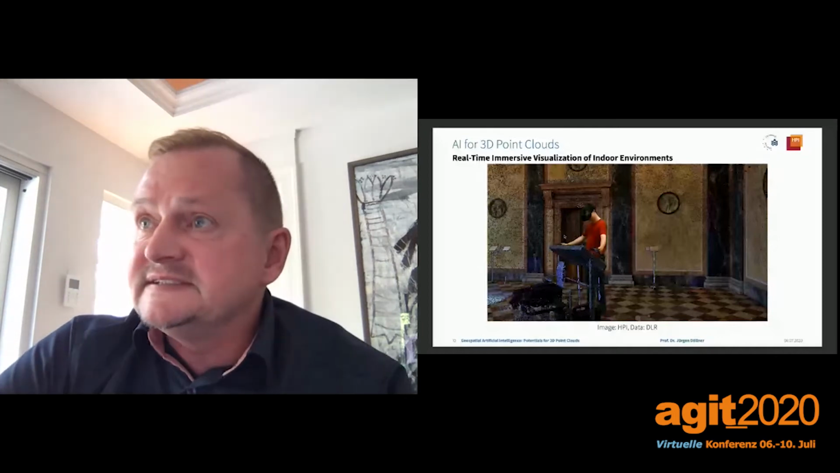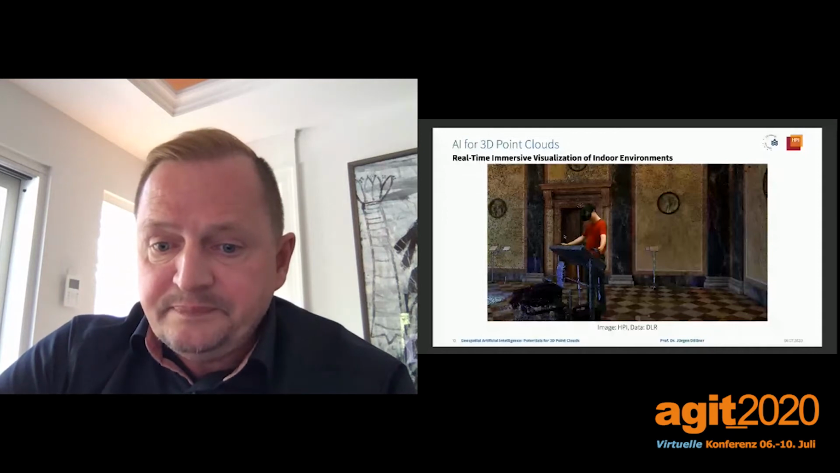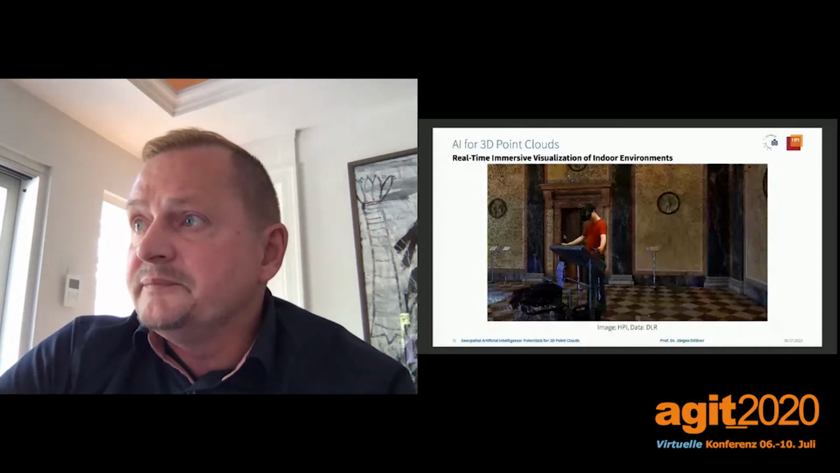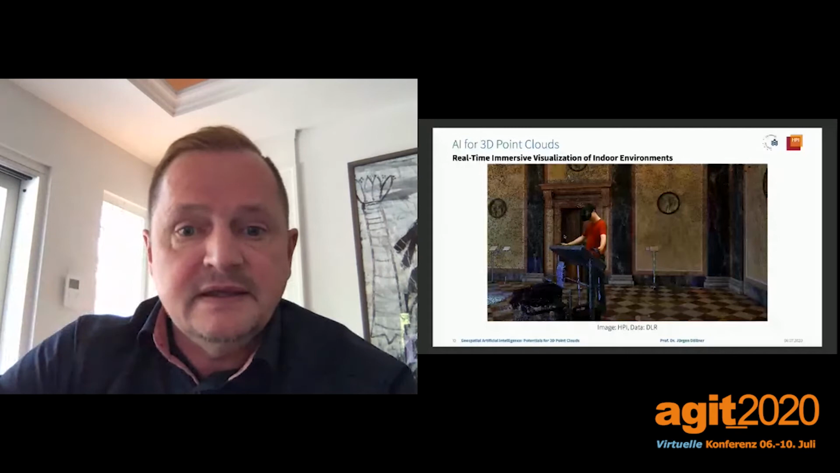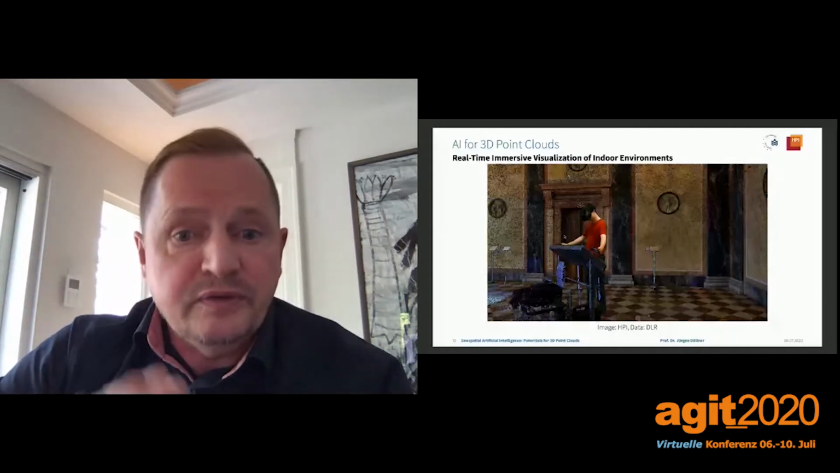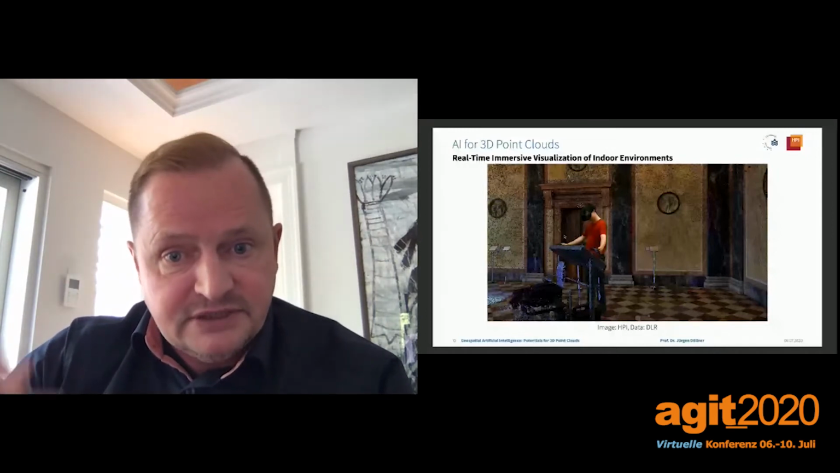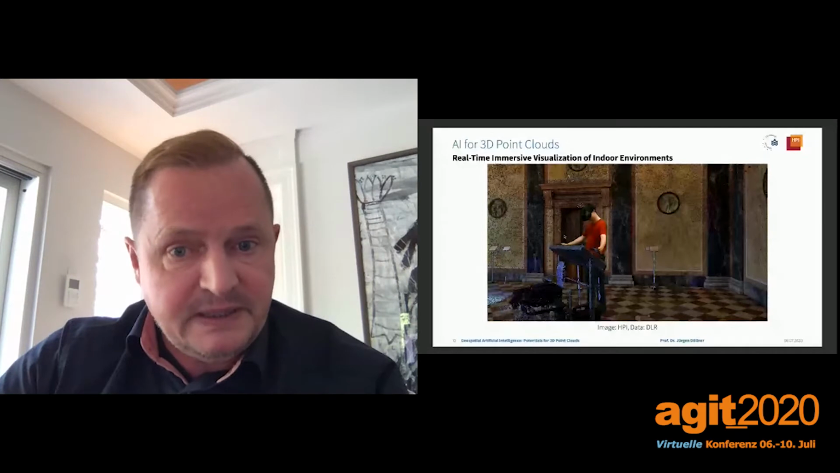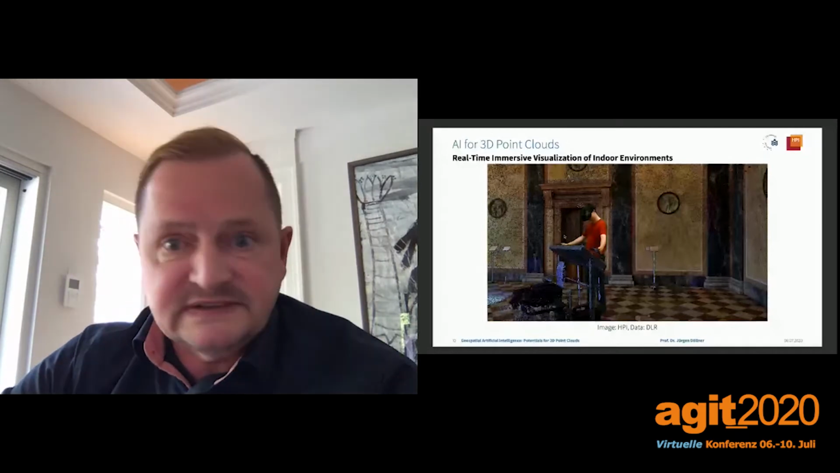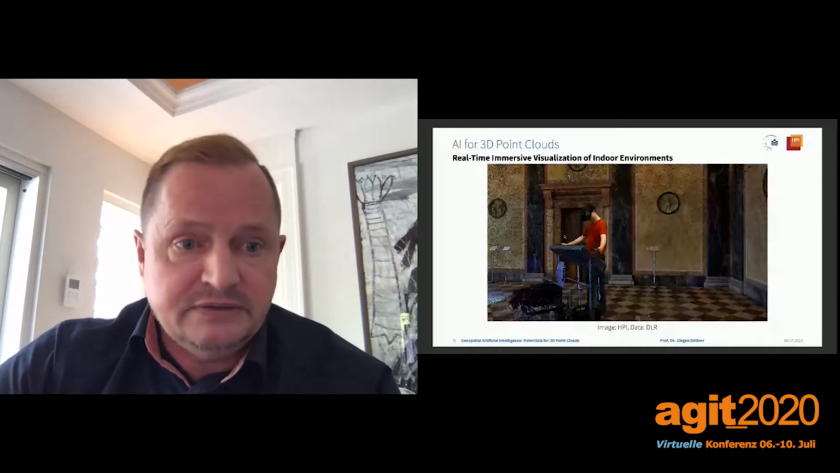For example, this is a dense point cloud taken from a castle, and with a VR headset, you can dive through this point cloud, and without having to do any modeling, you just get a kind of spatial digital twin for this specific indoor environment.